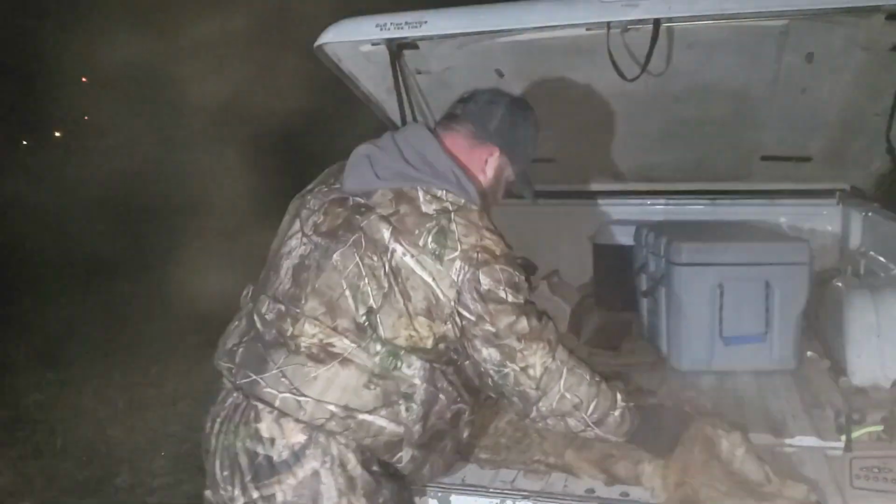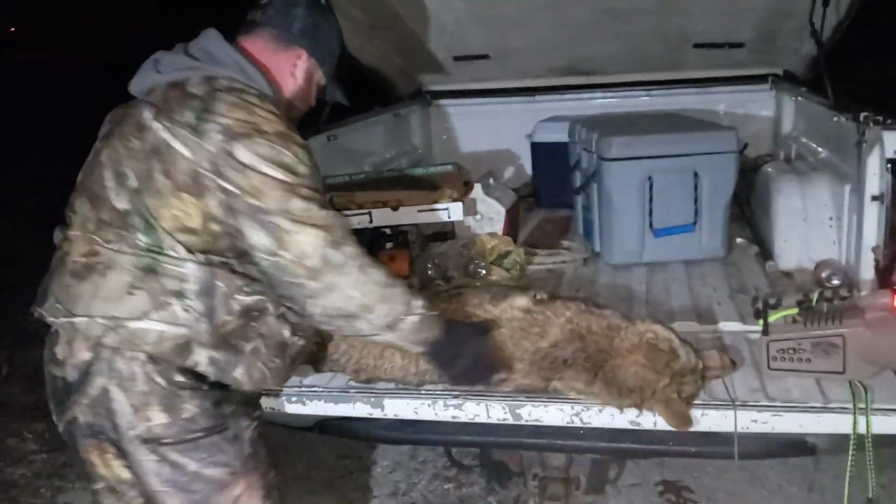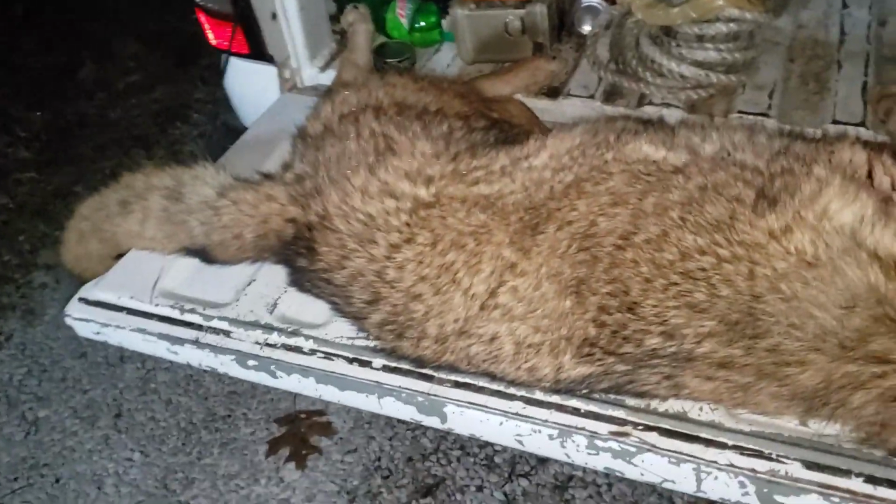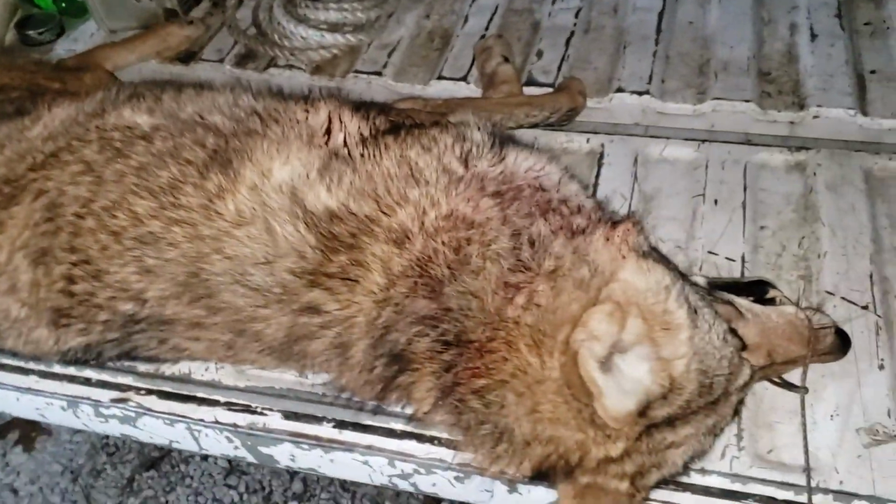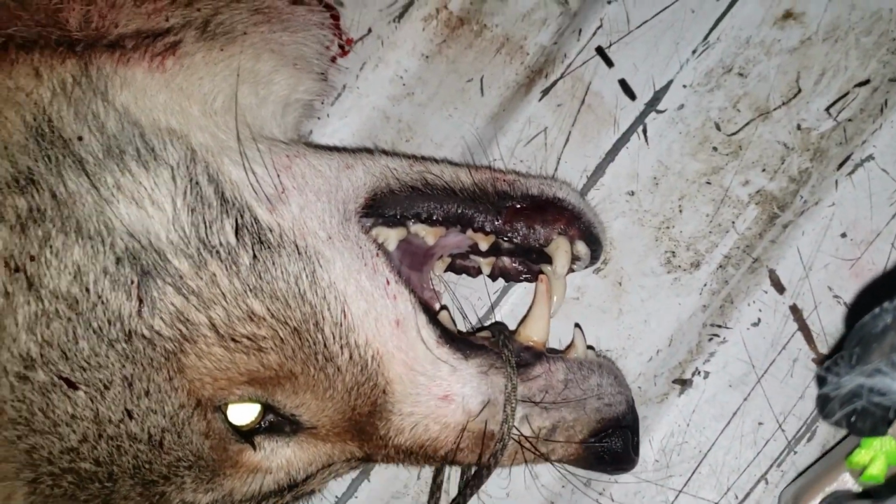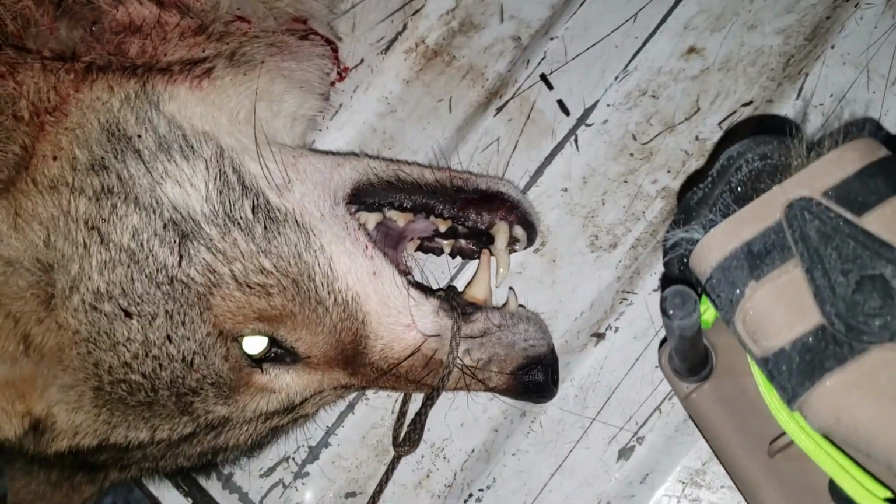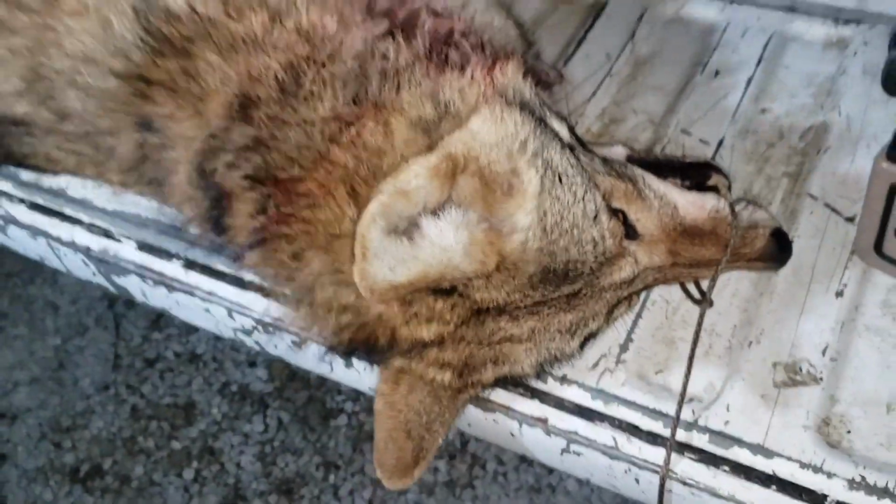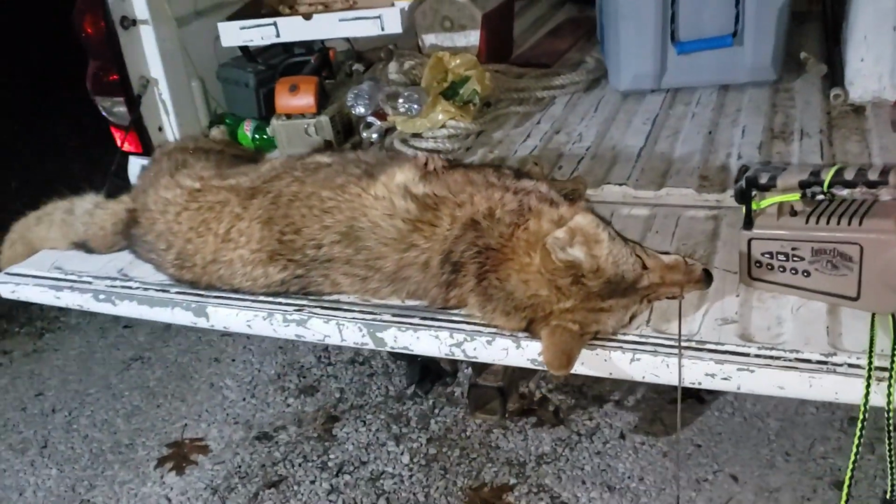Golly. Guys, compare this thing to the tailgate. I mean, look what a dog. And just an absolute giant. Look at that compared to the tailgate, guys. Tell me that ain't one of the biggest coyotes you ever seen. Warrior too, boy. Look at the teeth on him. Looks like he's been around the block a time or two.